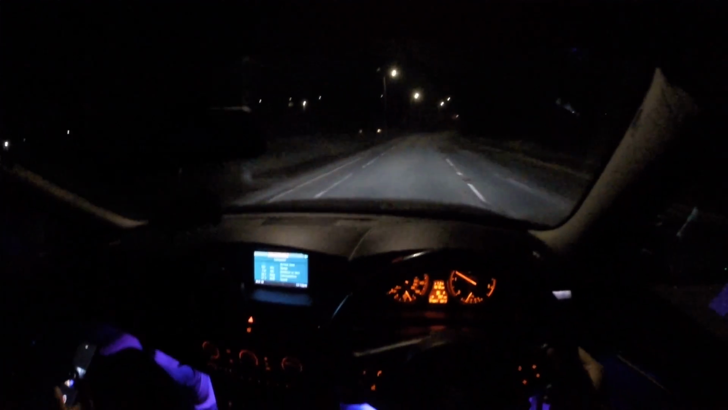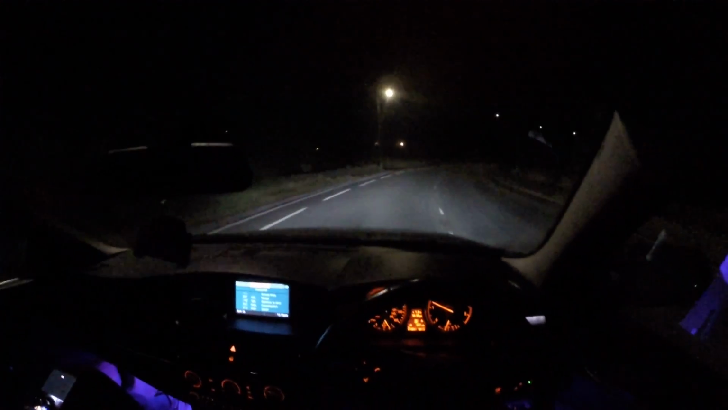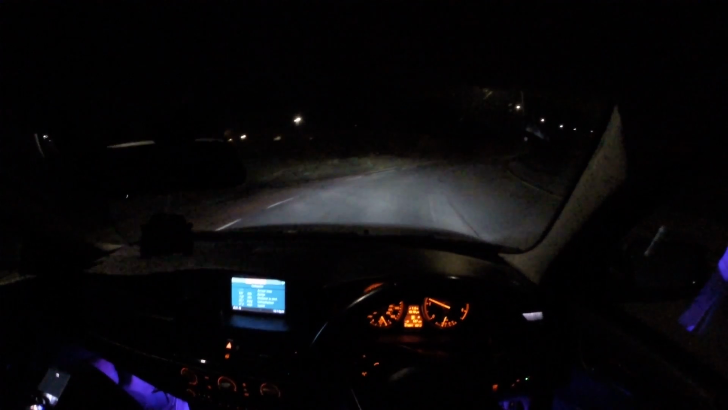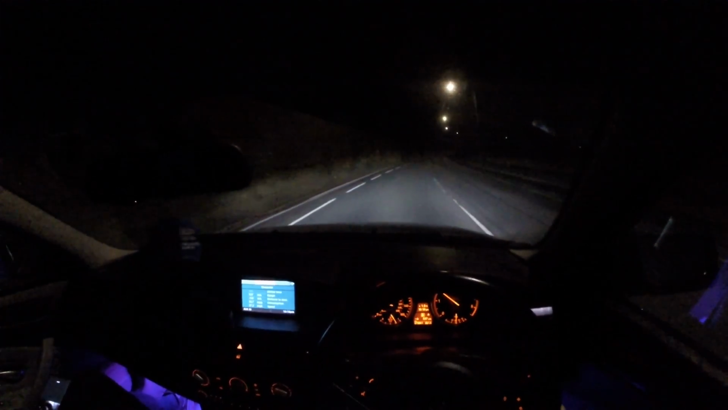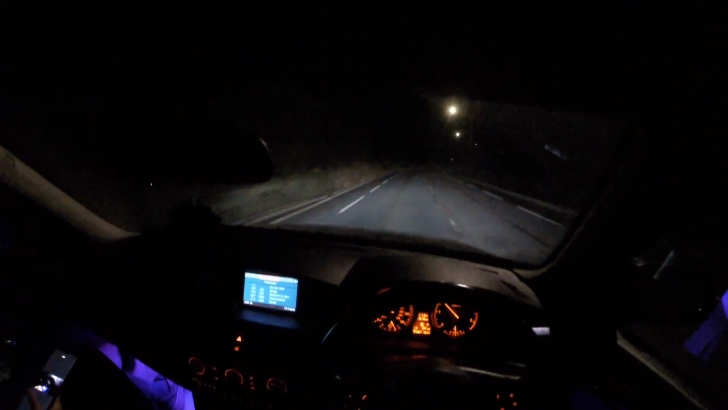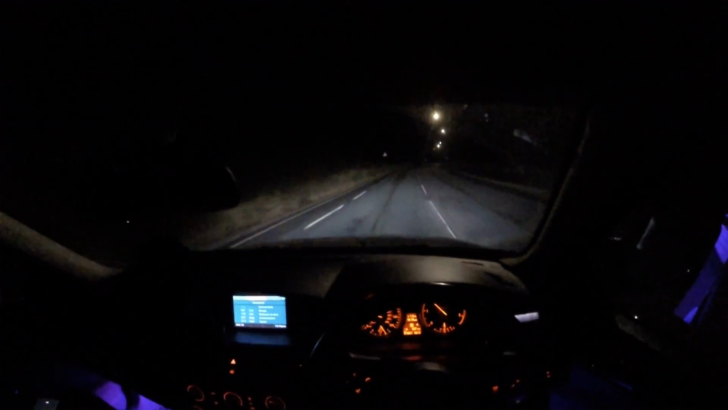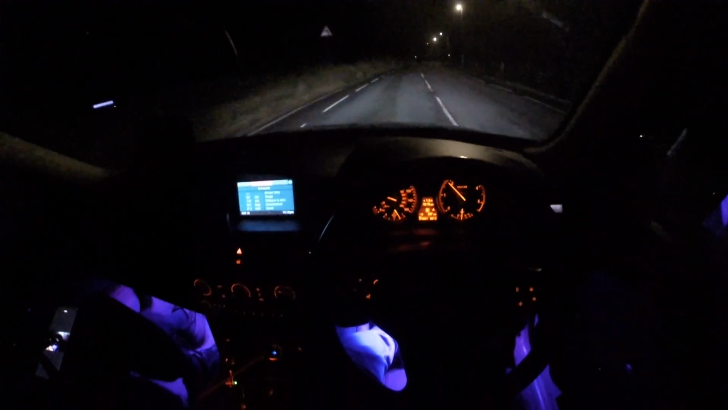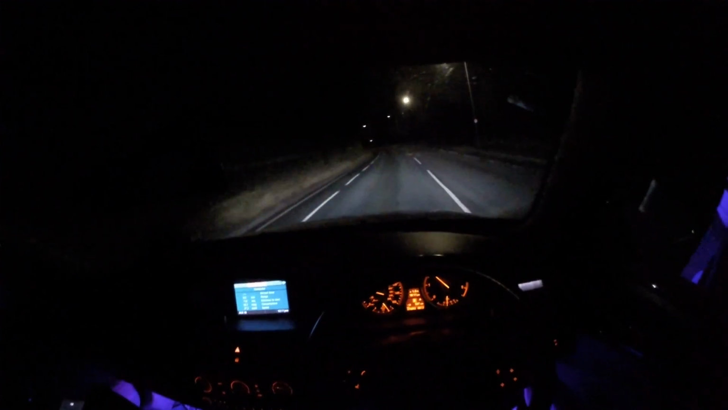This is a rear-wheel drive car, so you will drift if you try take this bend too quick, and most likely you will lose grip because these tyres are shit. I prefer Michelin tyres, but this has a good years on, and not even a good one, just like a shit spec one. So yeah, it's not the best tyres, but it is what it is, guys.